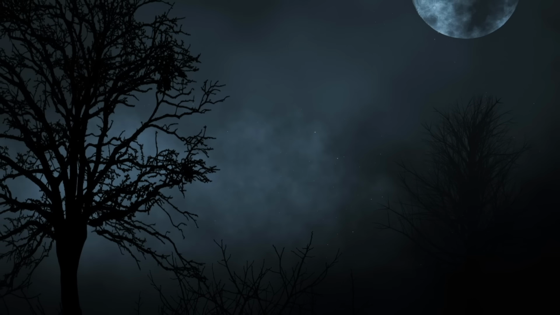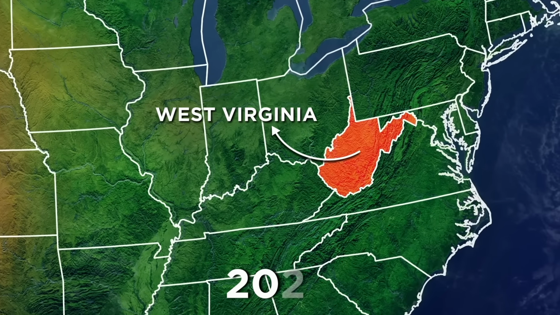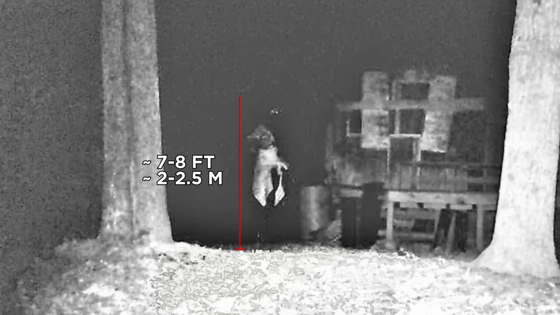Now here's something that really sent a chill down my spine. This image was captured on a trail camera in West Virginia in 2020. And at first, nothing may seem out of the ordinary until you zoom in and brighten things up a little. Suddenly, an insanely ominous, lurking figure becomes visible, appearing to stand around 7 to 8 feet tall and holding a dead coyote by the neck.